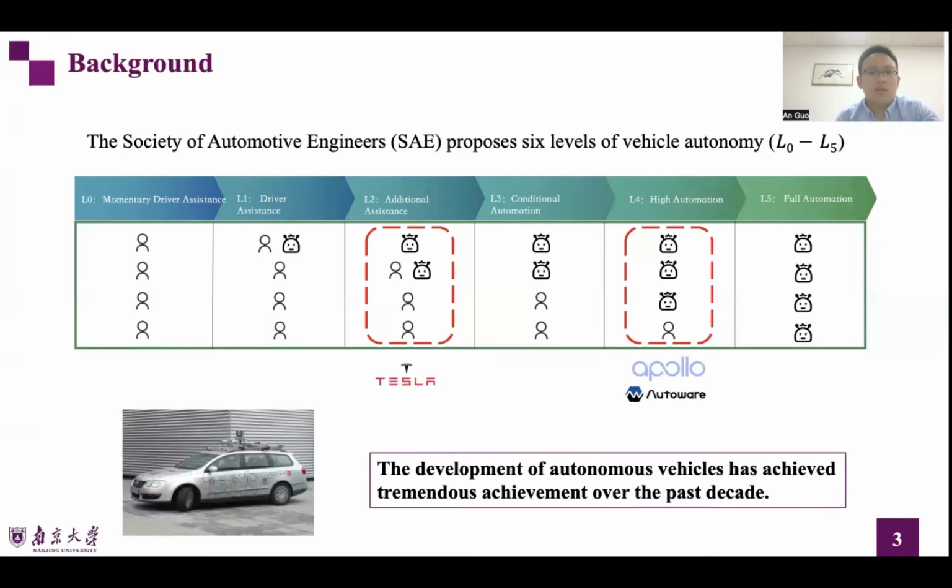The development of autonomous vehicles has achieved tremendous progress over the past decade with the rapid improvement of artificial intelligence and sensor technology. The Society of Automotive Engineers proposed 6 levels of vehicle autonomy, with Level 0 being the lowest and Level 5 being the highest. Level 4 autonomous driving systems have the highest autonomy level among the systems in production today. Recent results demonstrate that autonomous vehicles have become very efficient in practice and have already driven millions of miles without any human intervention.